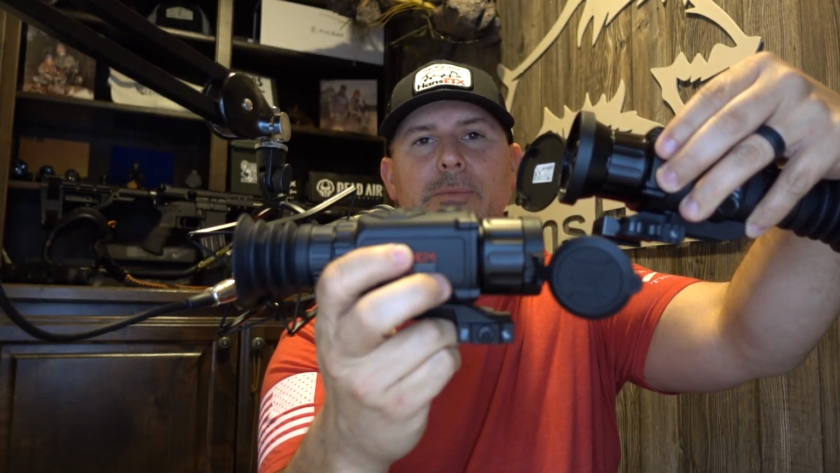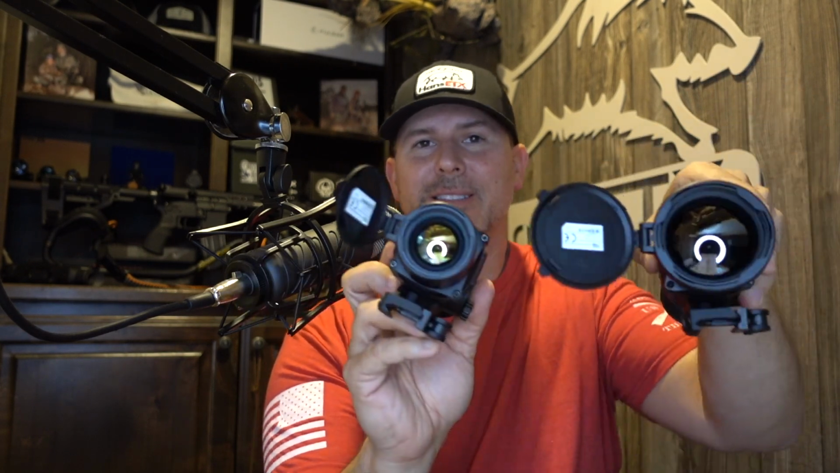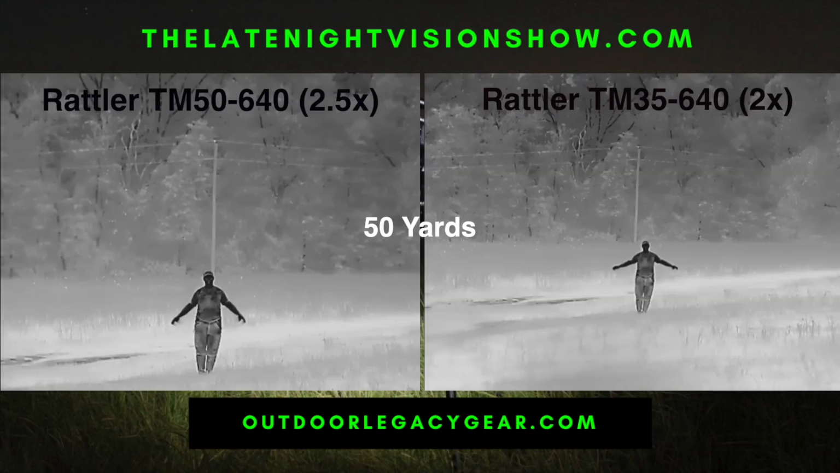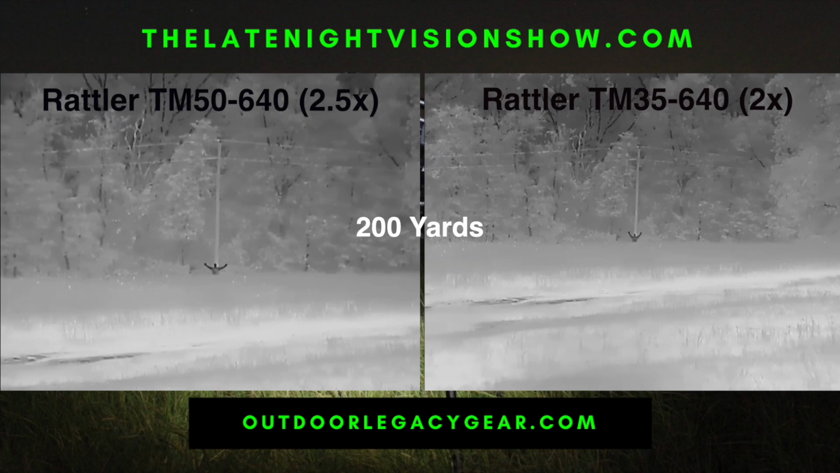Obviously, when you look at these scopes visually, the difference is that the TS50 has a 50 millimeter objective lens, where the TS35 has a 35 millimeter objective lens. So that's the easy way to point it out. The TS50 has a little bit larger objective lens. In the video that we're going to be showing, you're going to get to see side-by-side walkout video with it. But the majority of the other videos are with the TS35. I've been hunting with these quite a bit. I've had these scopes for about a month, and I've been waiting this long to do the review because I wanted to give everybody as much information as possible to help you make a better decision. But we've already done the reviews on the Late Night Vision Show podcast.